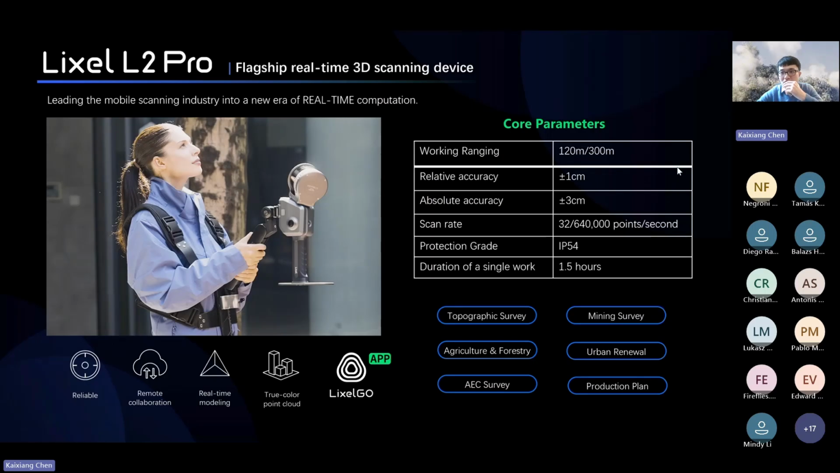First, the scanner I would recommend is the XGRIDS L2PRO. This scanner has 3 types: 16 channels, 120 meters; 32 channels, 120 meters; and 32 channels, 300 meters.